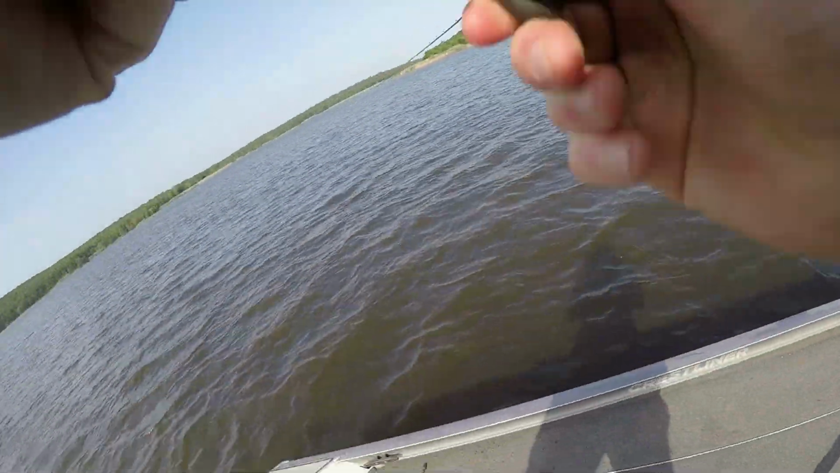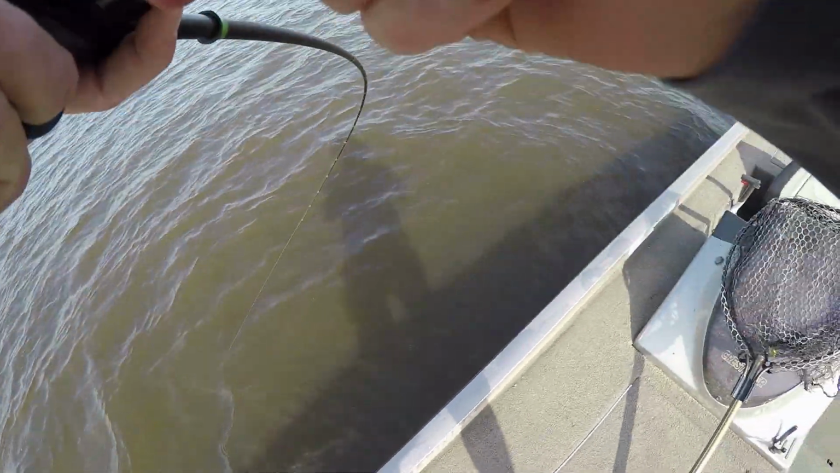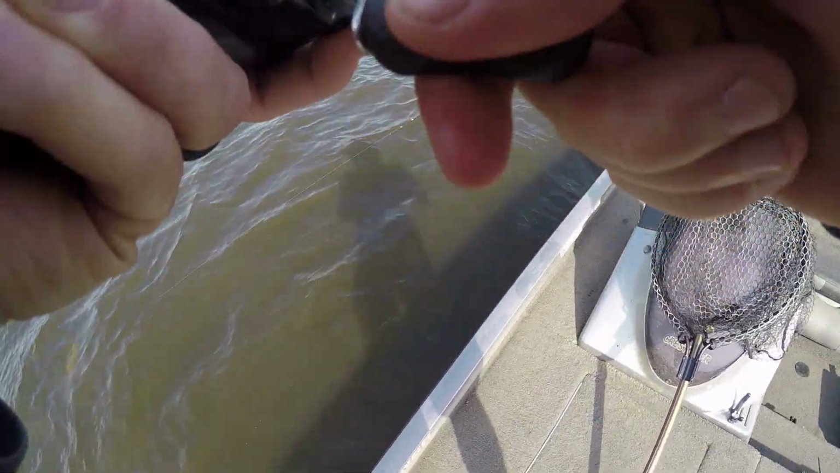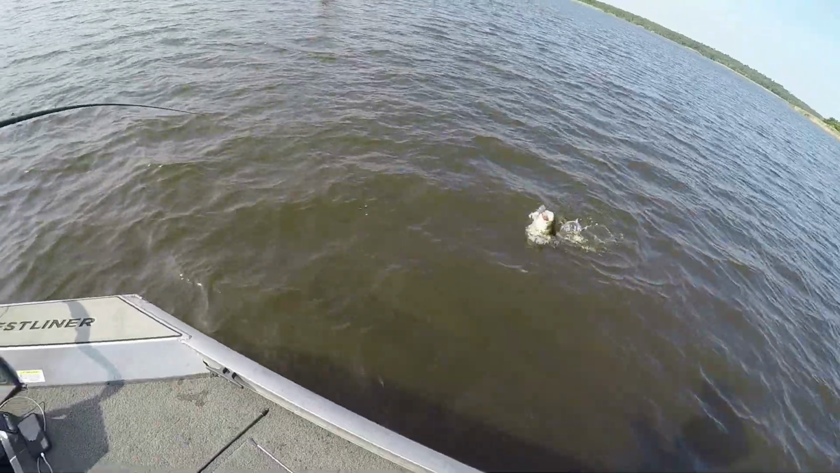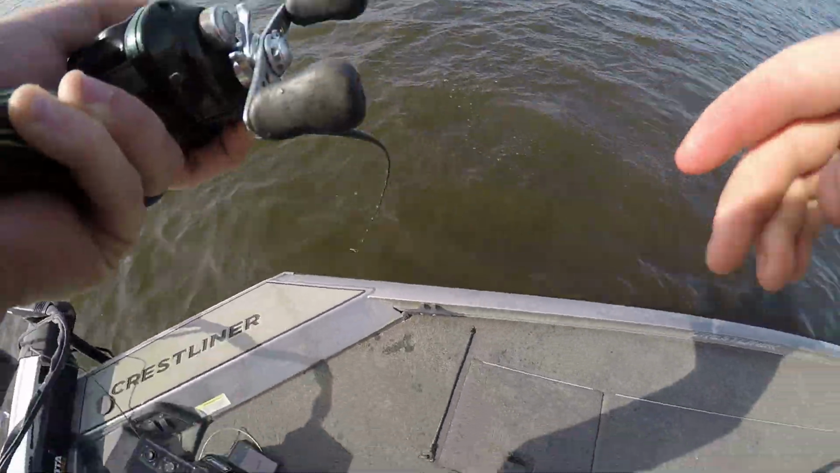Oh my God, I wasn't even looking. He about took the freaking rod out of my hand. Oh my goodness, he knocked the crap out of it. I don't know how big he is. Good fish, not a giant. I have never had one hit it like that, especially while I wasn't looking.